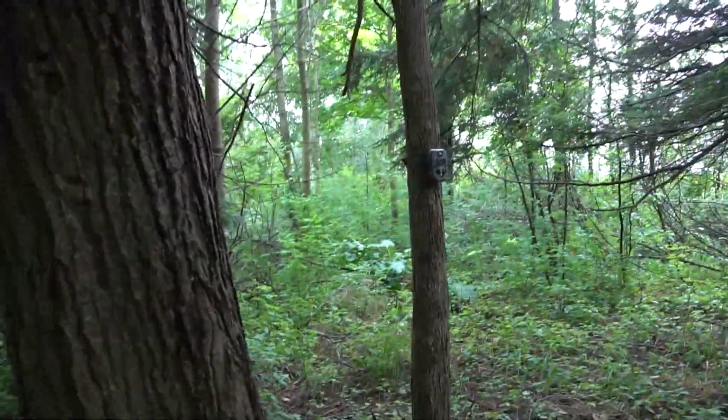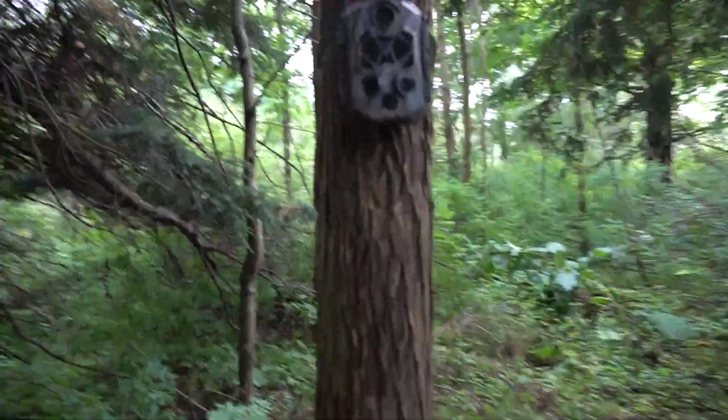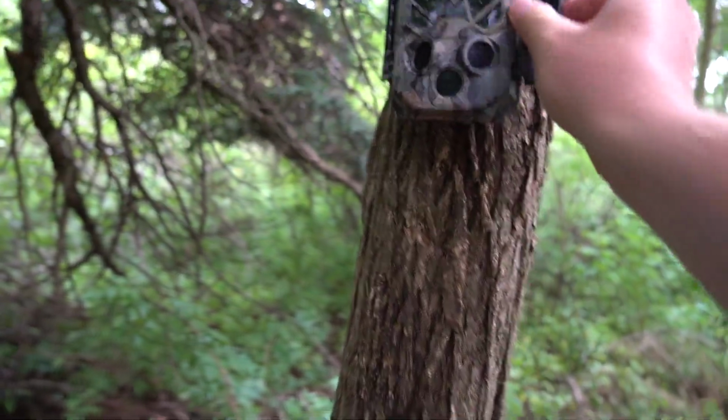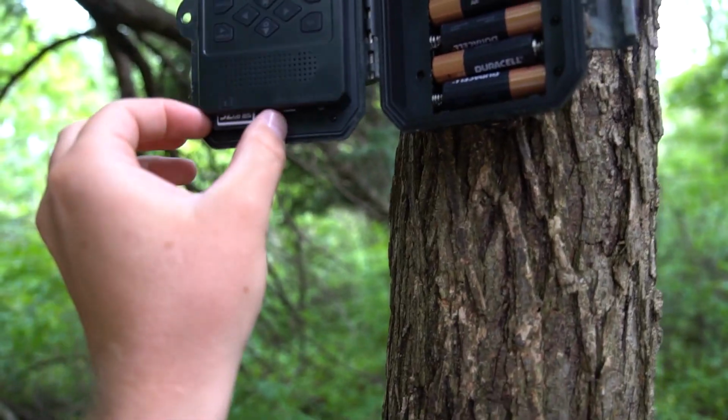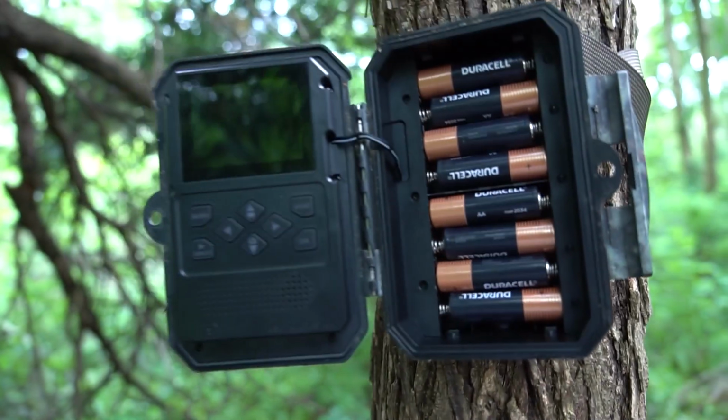Here is the other camera. Well, no spider webs on this one at least. Let's open that bad boy up. Take the card out of here. We'll take a look at it. Okay, well, I'm not gonna lie, this stand, or this camera, is actually a bust.